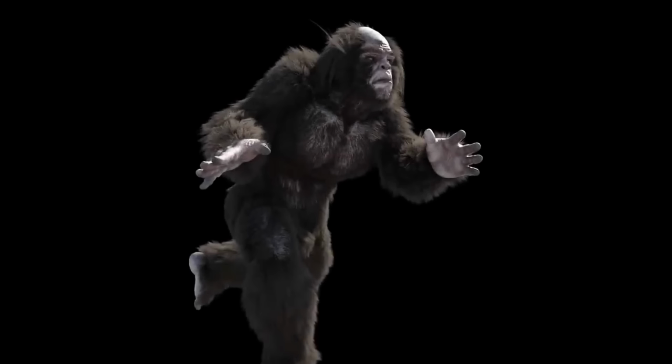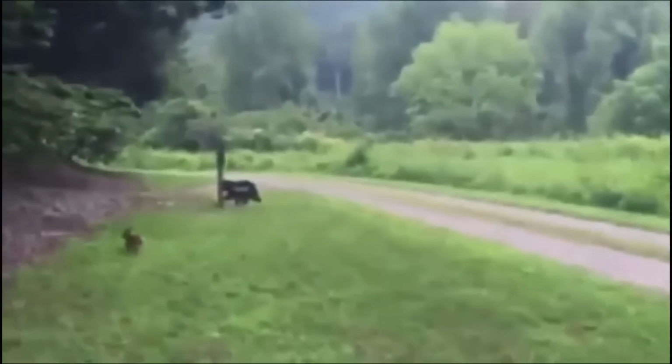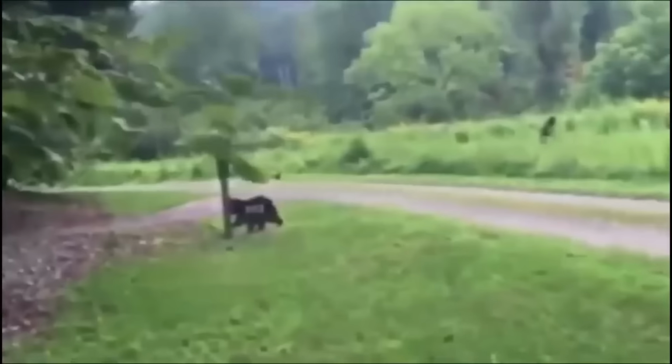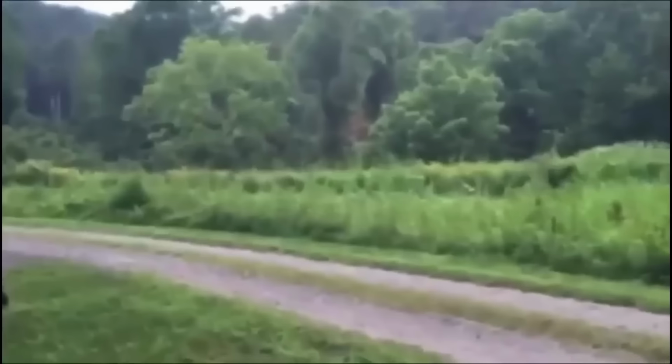The creature is described as humanoid, with a strong built body covered in thick black fur, resembling a Bigfoot. The presence of the dog played a key role in deterring the creature and ensuring the hiker's safety. It prompts the consideration of what might have happened if the hiker didn't have a dog with them. The protective instincts of a canine companion can make a significant difference in encounters with wildlife, providing an added layer of security during outdoor adventures.